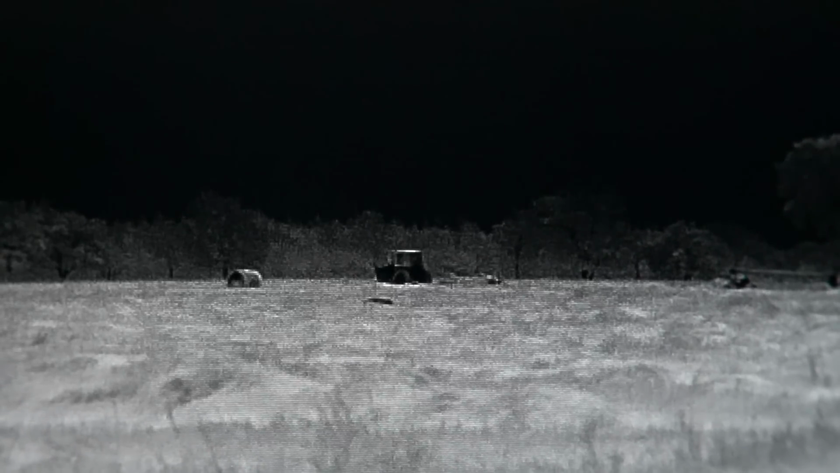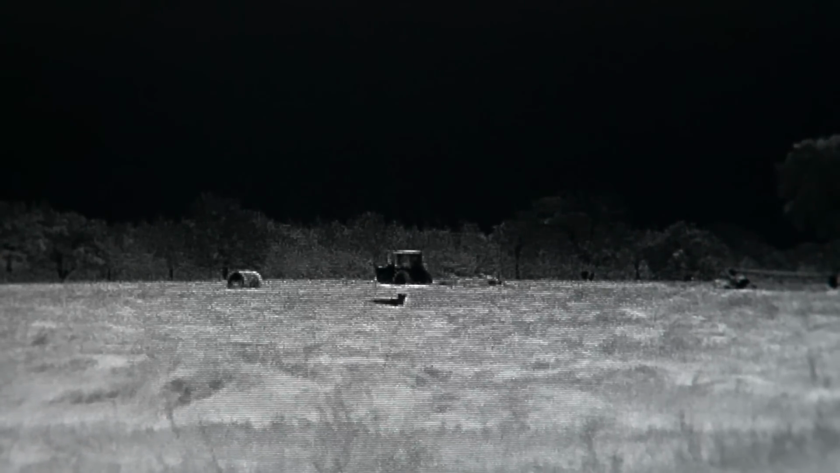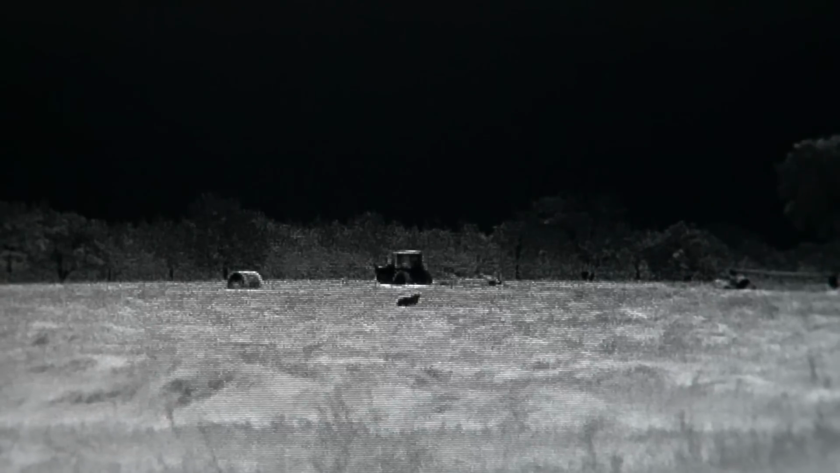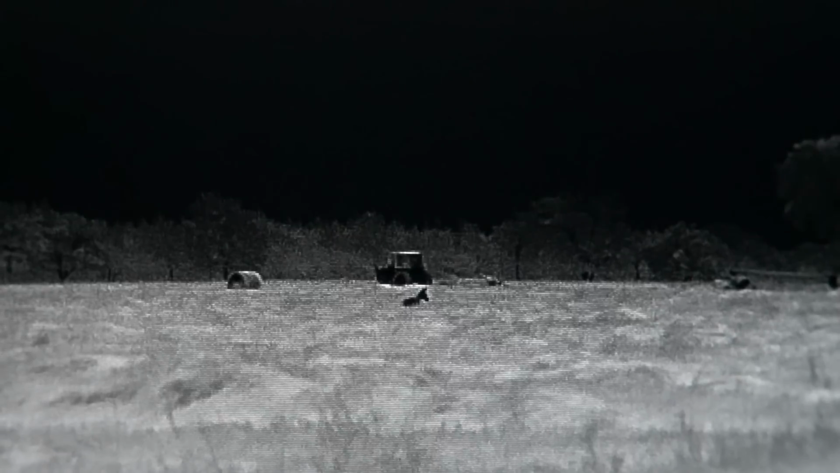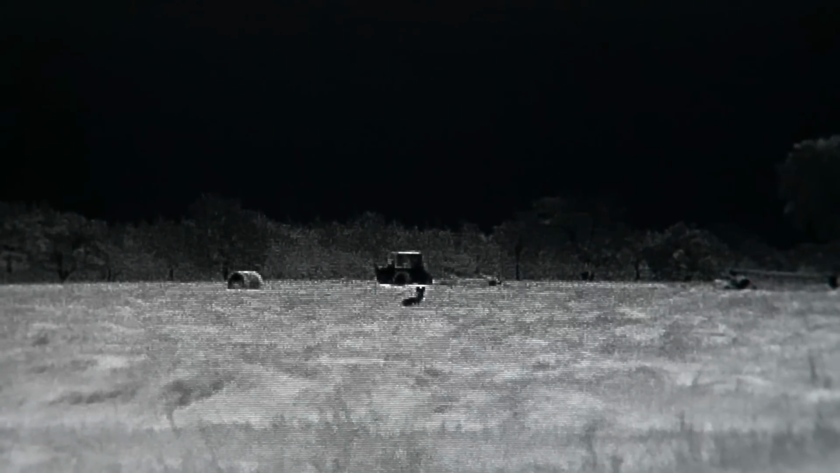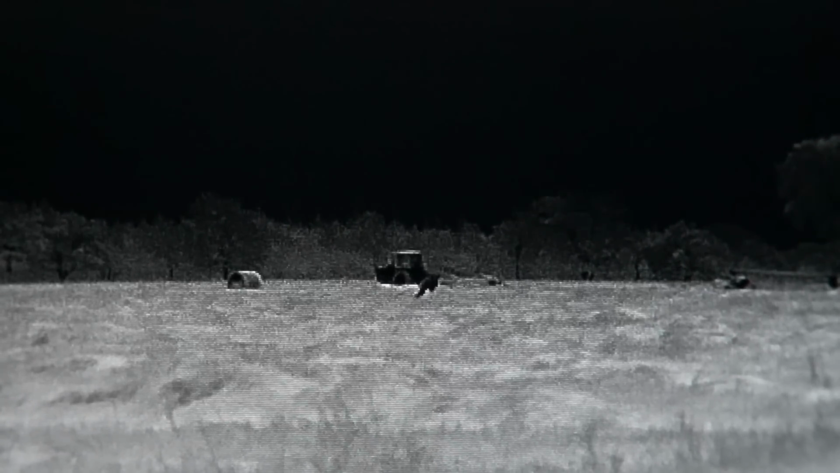We were standing at around 75 yards from this coyote, and just to show how preoccupied he was, watch how long it takes for Jared to get his attention. I don't think he's heard you yet. There's almost no wind at all, and you could hear a pin drop, but this guy wasn't paying a lick of attention.